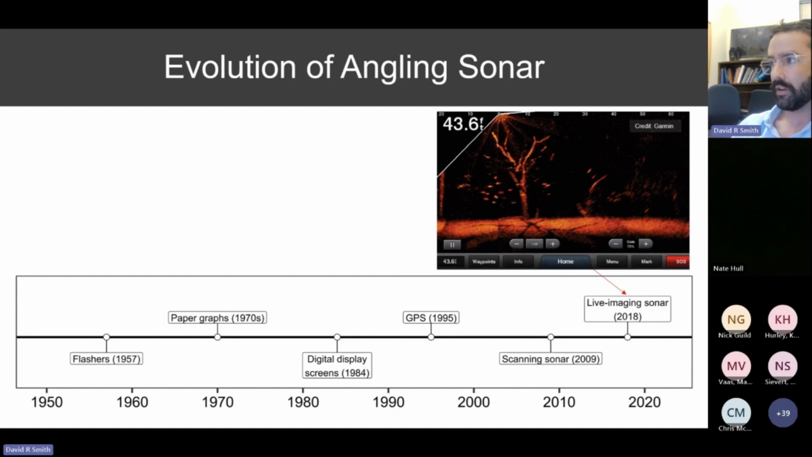Now there's several other competitors on the market, including Active Target, and I think there is another. There's definitely a few live imaging sonar devices in the market, but Garmin LiveScope is the most popular.